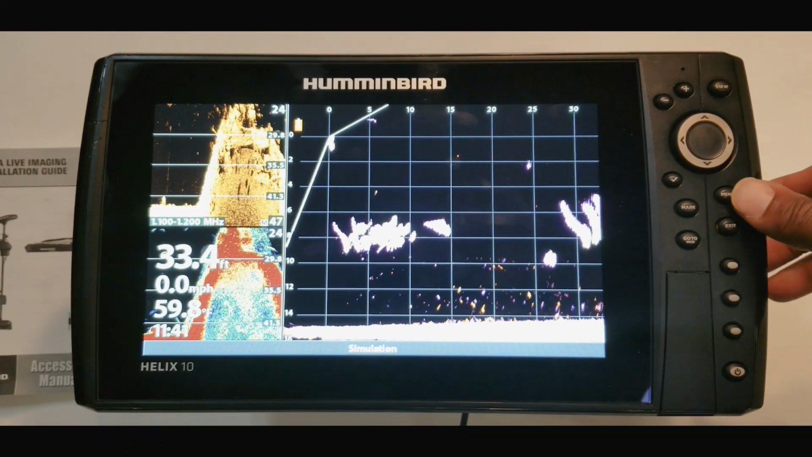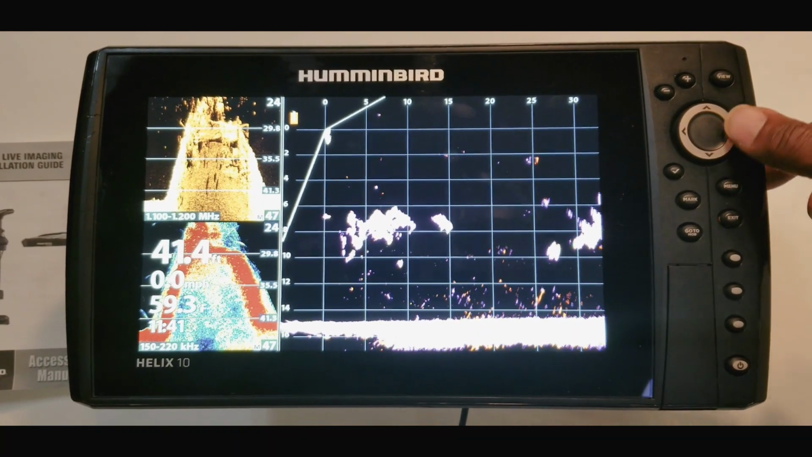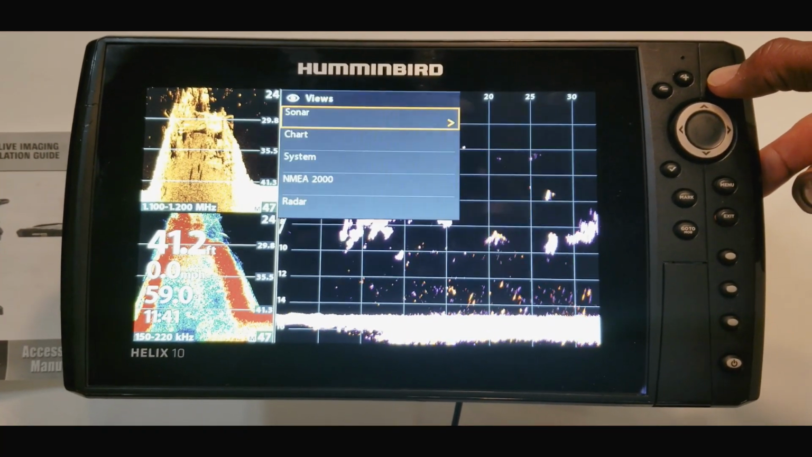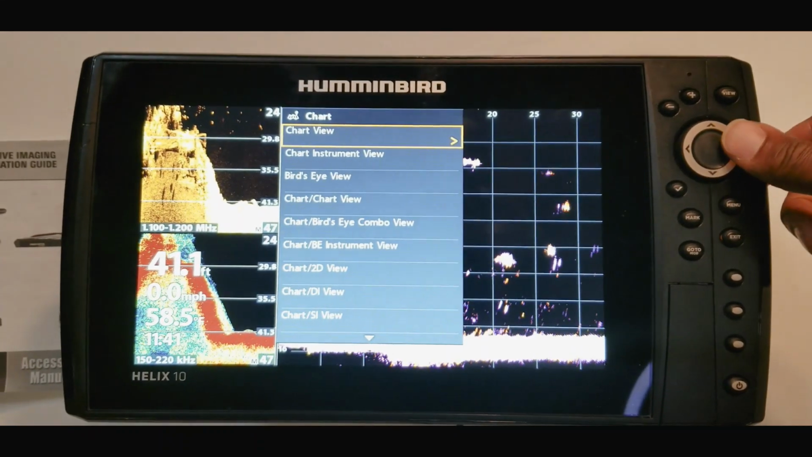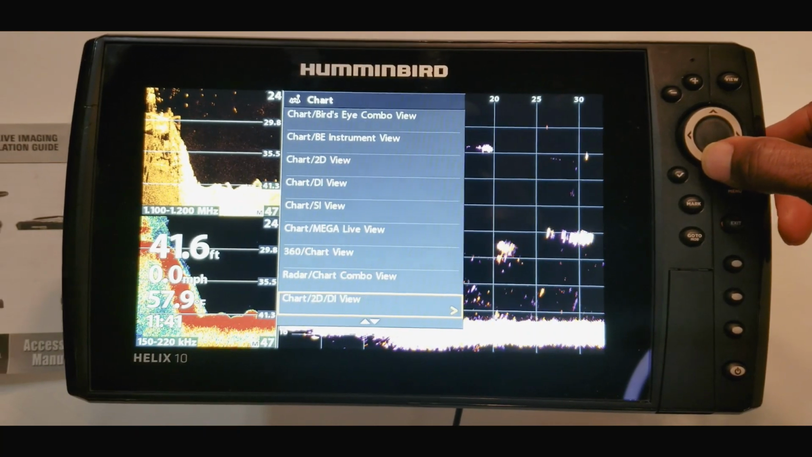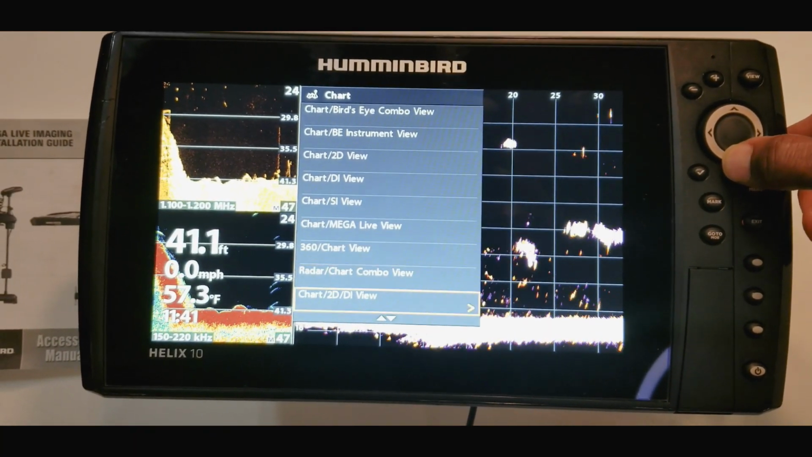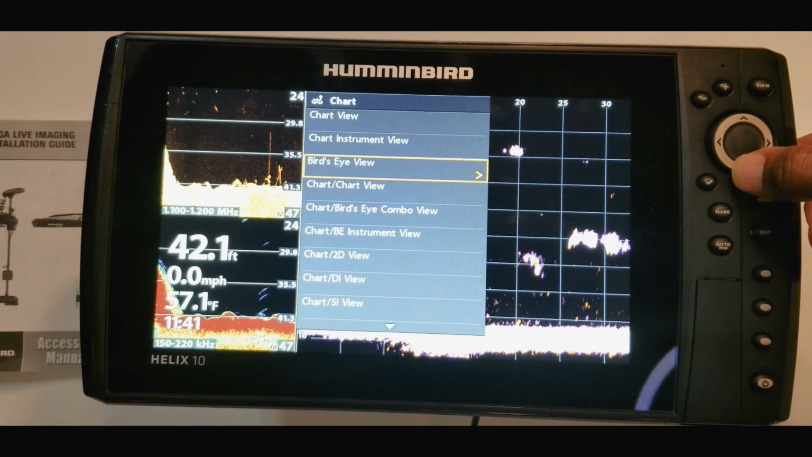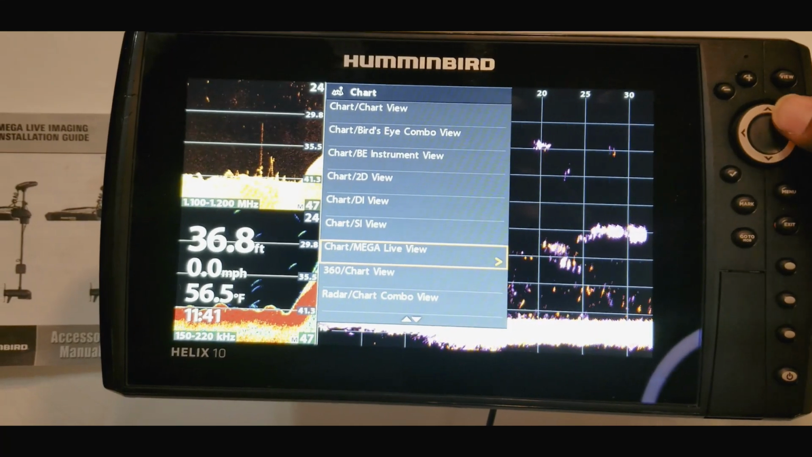But let's just take a look at one more thing. Hit the, let's see, the view button, hold that in. Let's go to chart this time. So under chart, you will have your Mega Live and your mapping. And I believe that is the only Mega Live option that it's under here. Yep, there it is.